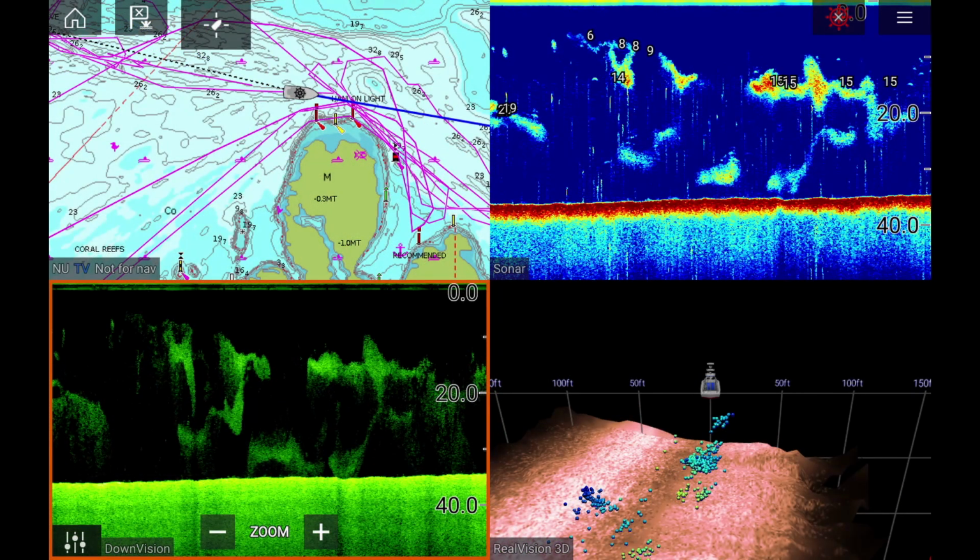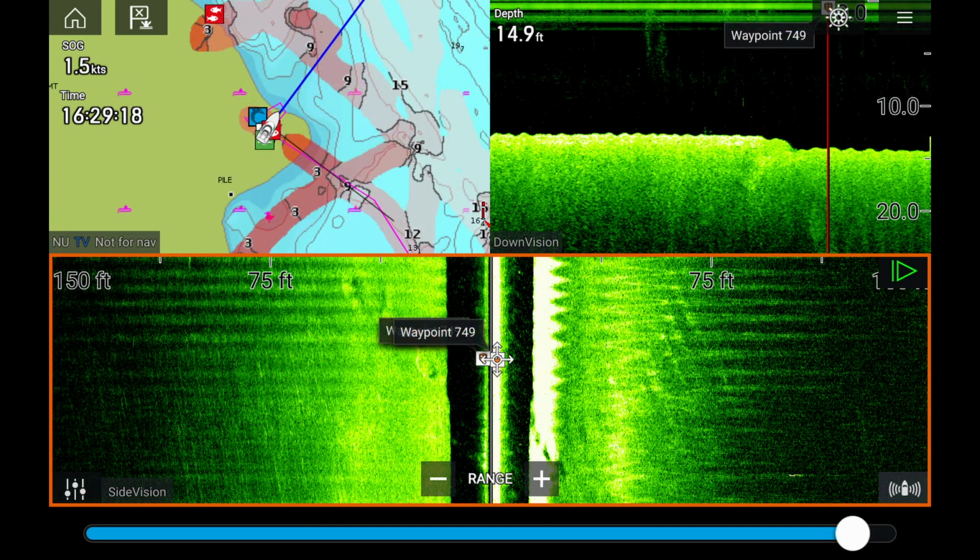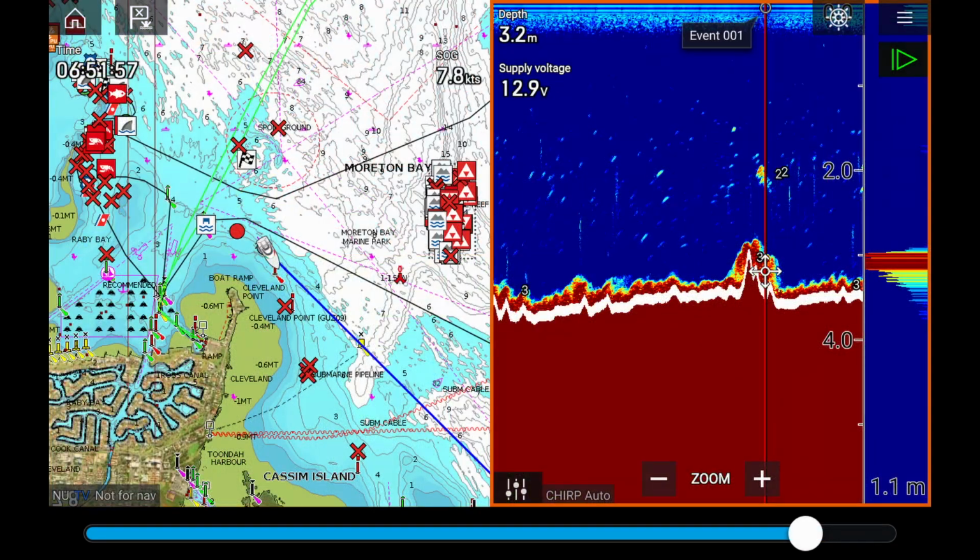And then there's the RVX part of the model designation, and that speaks to the features that are available there. One of the big ticket items was the ability to drive a 1 kilowatt chirp transducer from the unit itself without having to buy a separate black box to drive the transducer. If you've got the non-RVX models, I believe you need a separate black box to drive a 1 kilowatt transducer. And if you're fishing offshore, you really do need that 1 kilowatt transducer.